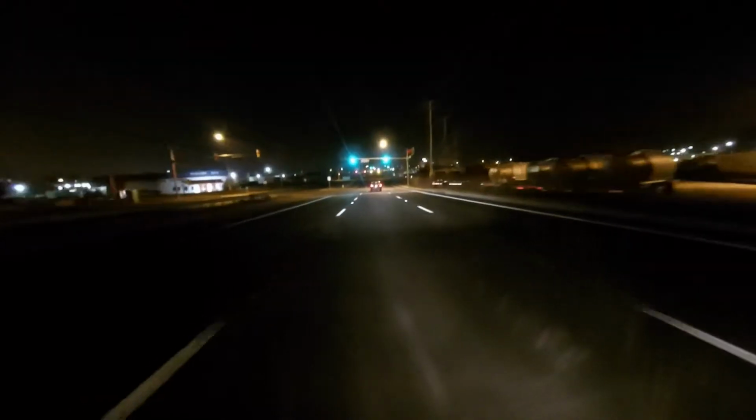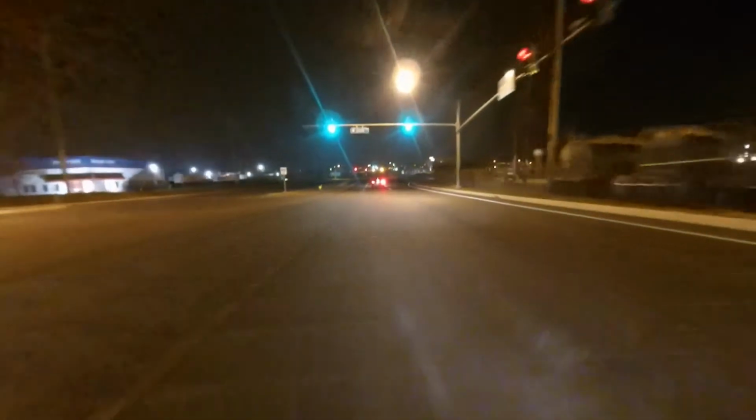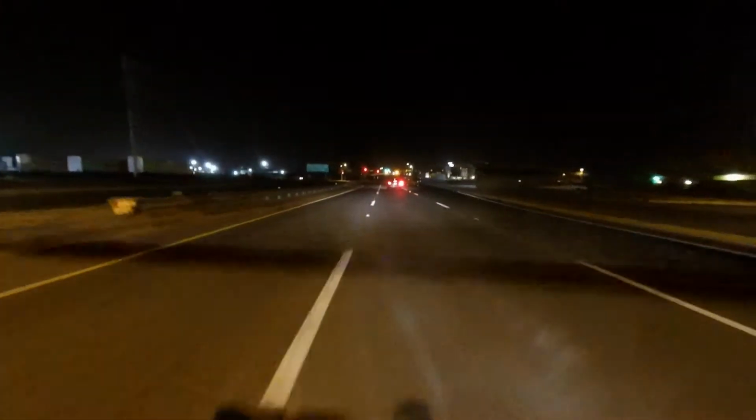What is this guy going so slow for? Just out of curiosity. Hitting the speed limit. Oh, it doesn't matter now, does it? Five, 4, 3, 2, neutral. All right.